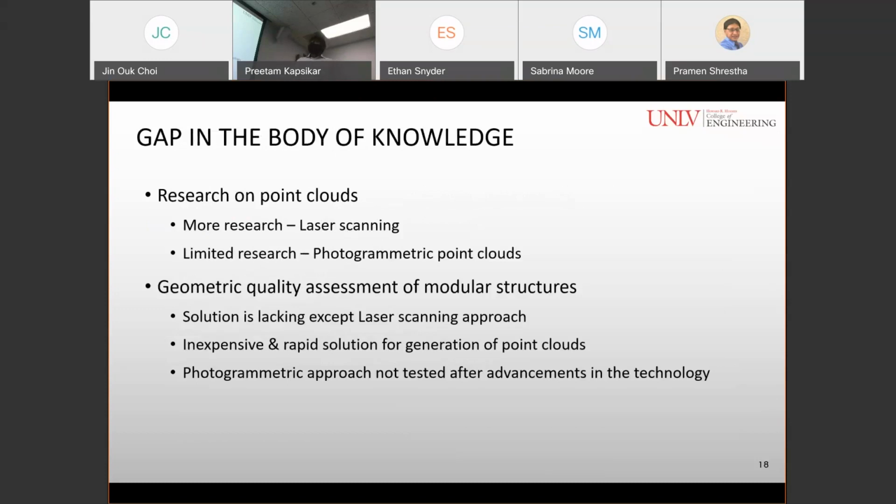So the gap in the body of knowledge: research on point clouds using the laser scanning approach has been conducted more widely, and limited research has been done on photogrammetric point clouds, and geometric quality assessment of modular structures has not been conducted using the photogrammetric approach, and a solution is lacking except the laser scanning approach.